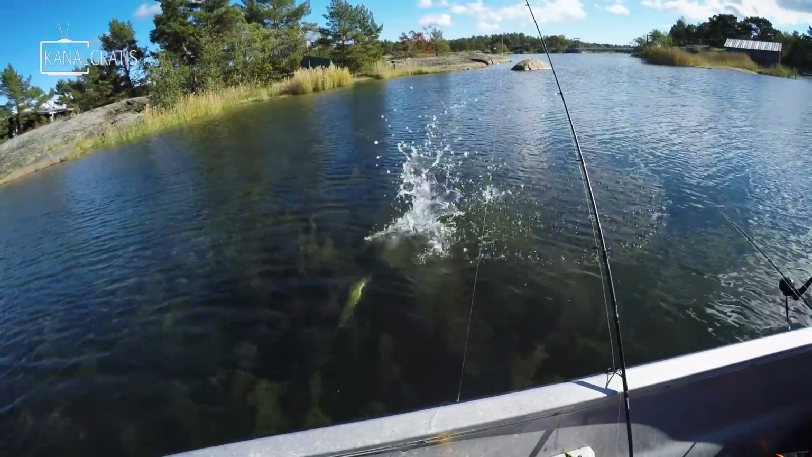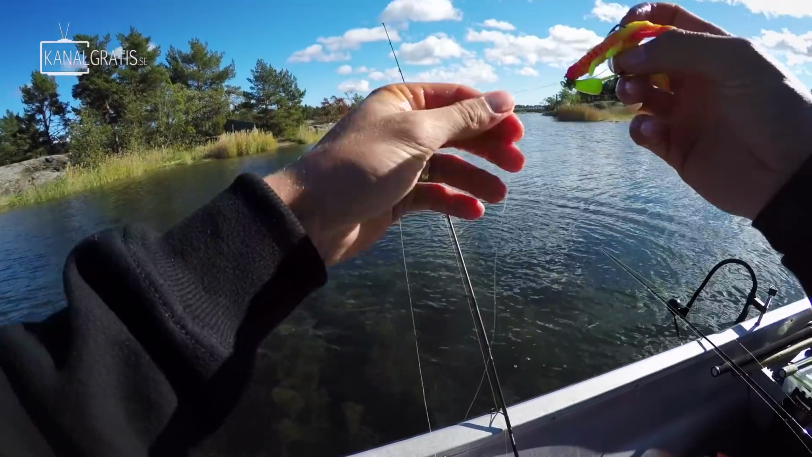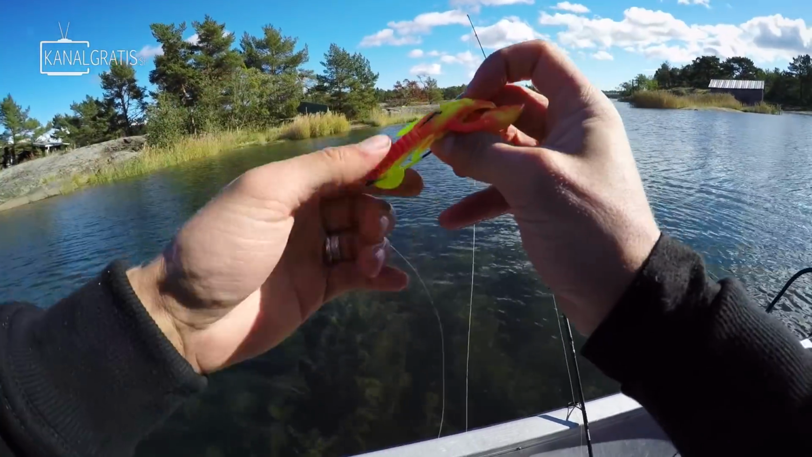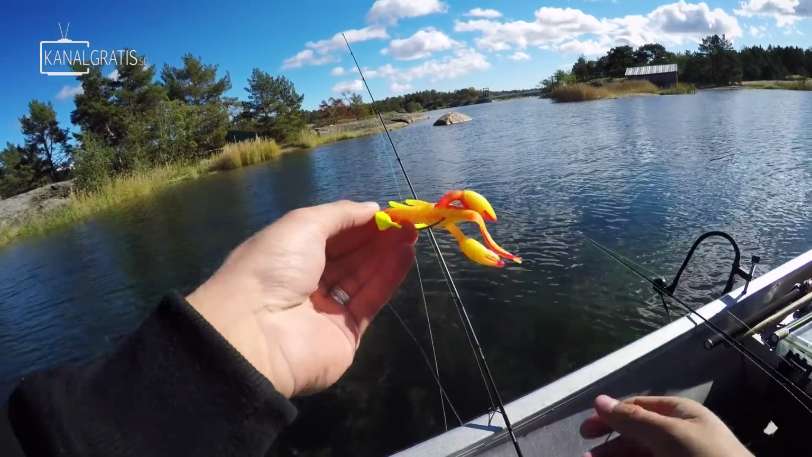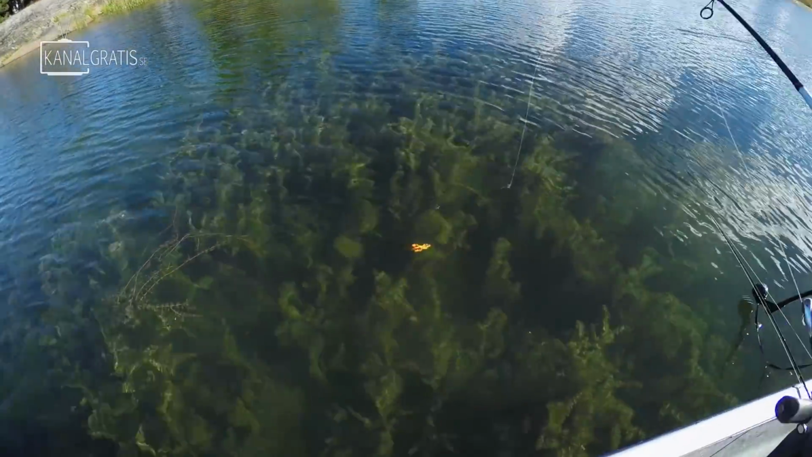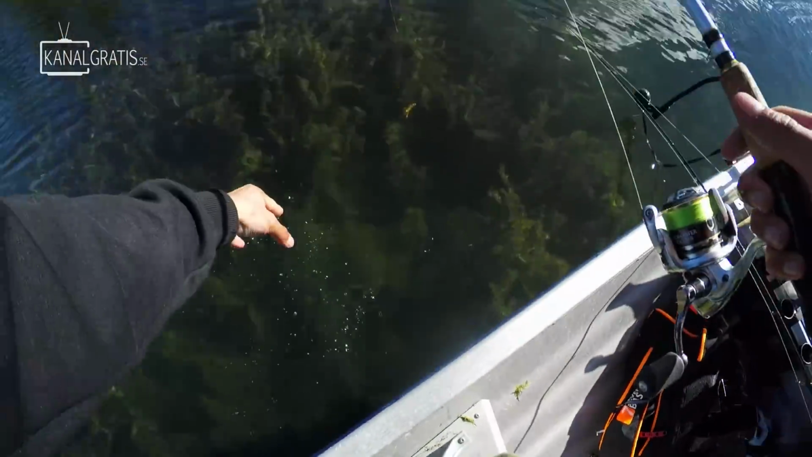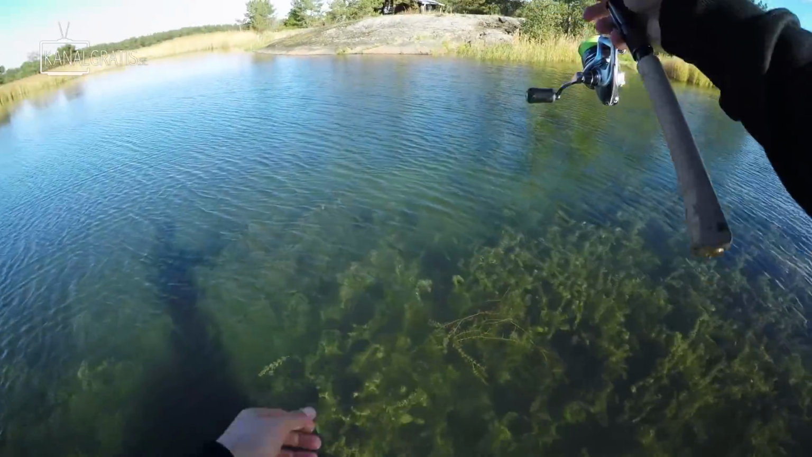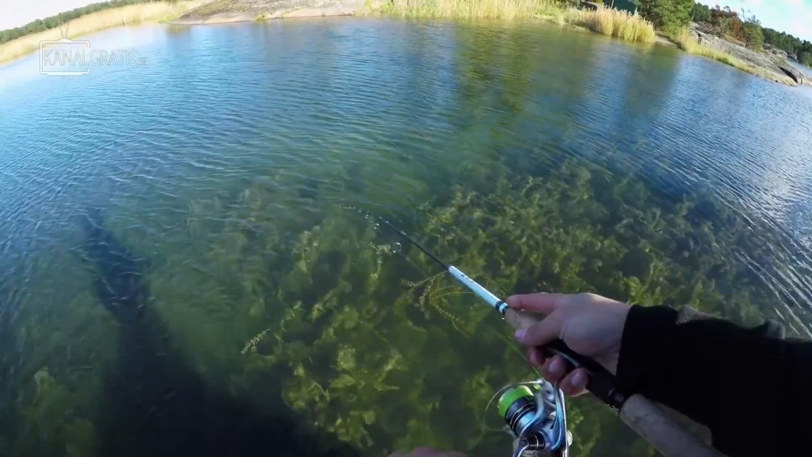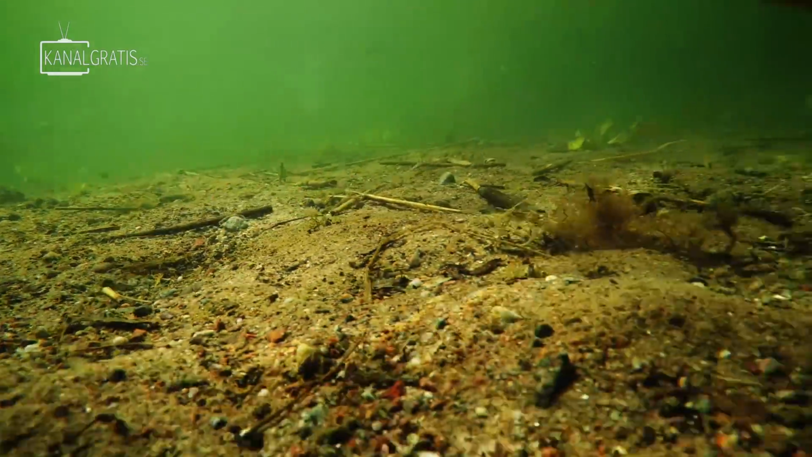I was just gonna try the thing that I would least expect to work in these conditions, with super clear water and bright sky. This new thing coming from M-War. Maybe the pike here in the archipelago feed on crawfish in some strange way. Maybe people having some crawfish party and throwing crawfish in the water or something. Just made a short cast like this and hop it on the bottom. Would be fun to catch a perch on this today.